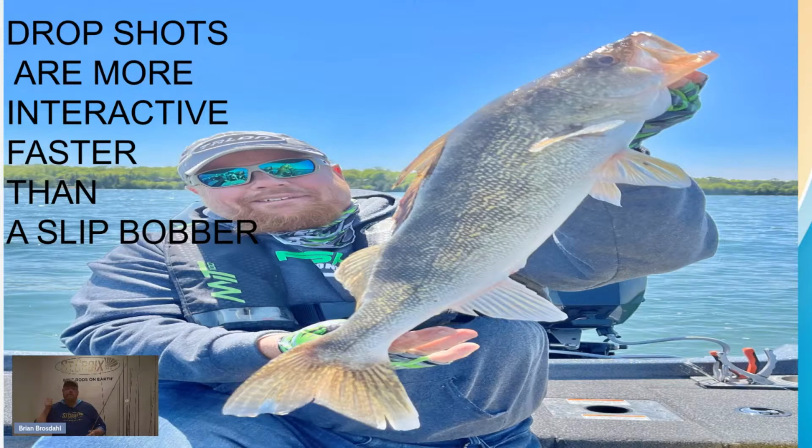Drop shots are fast. You can pitch it in there, and you can jig it up to them, and then you can jig it. The other day, 4 days ago, I had a client that was jigging it really hard, and I was telling someone, don't jig so hard, but then the client that was jigging hard was hammering them. He was jigging it like a jigging a minnow, and he was just hammering the walleyes one after another with leeches on the drop shot. So they're more interactive. Treat it like a jigging technique.